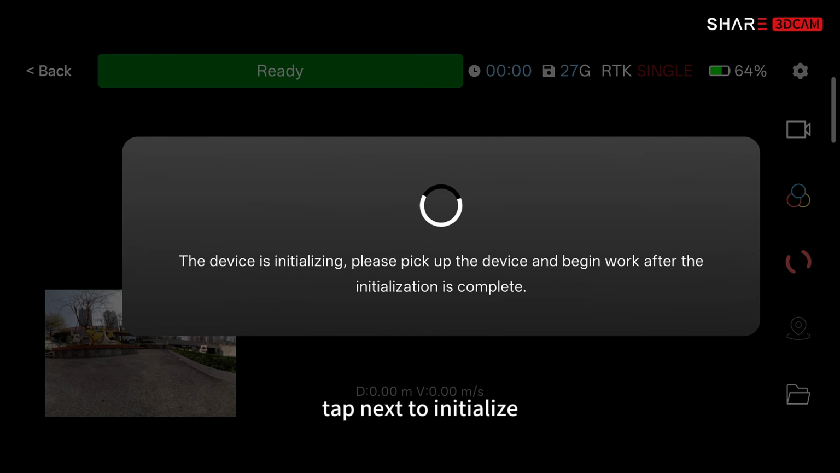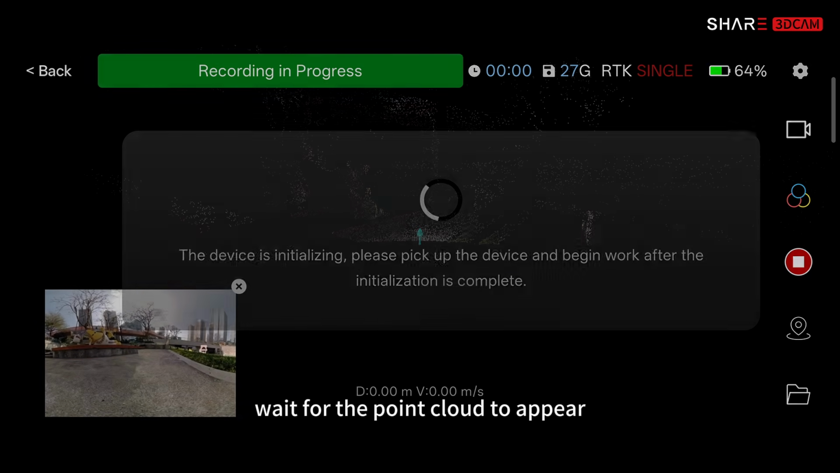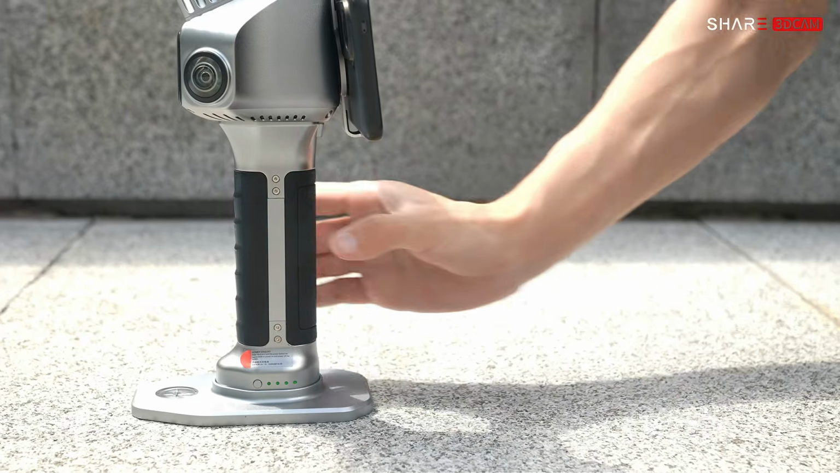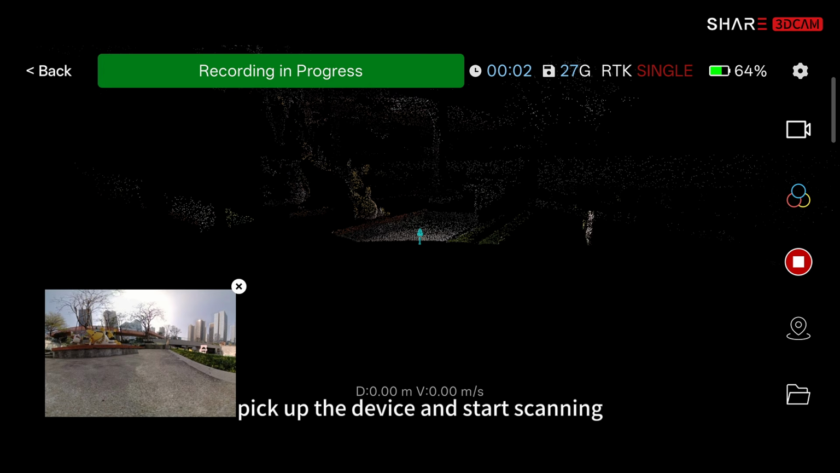Tap Next to initialize. Do not move the device. Wait for the point cloud to appear. Initialization complete. Pick up the device and start scanning.